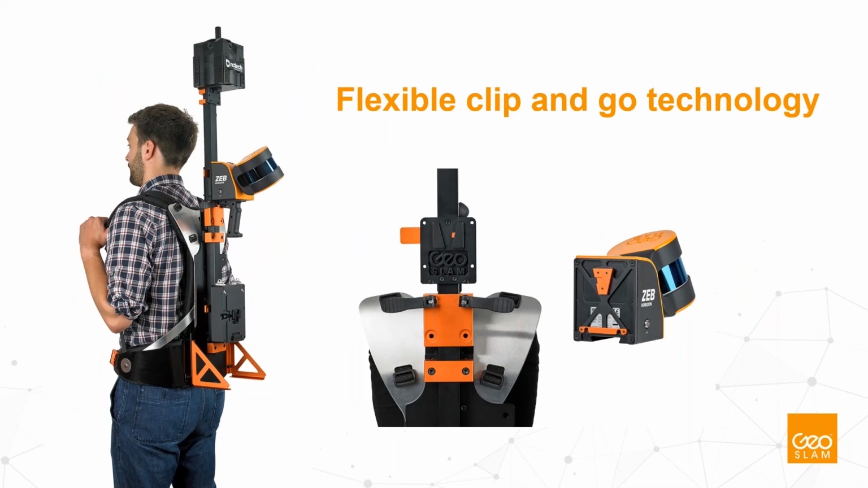As I already mentioned, we use that flexible clip and go technology, and that's something very, very nice because within a second you only click the Horizon to the construction, and also the data logger is clicked on. So very, very easy.